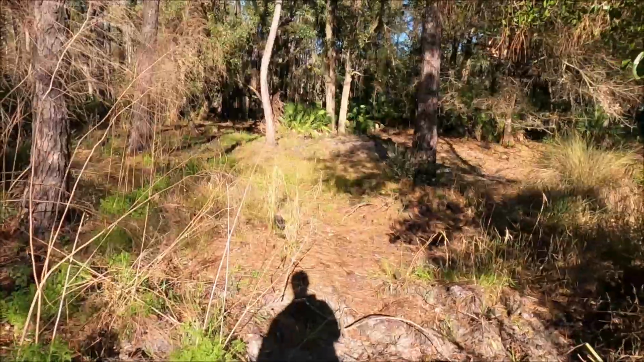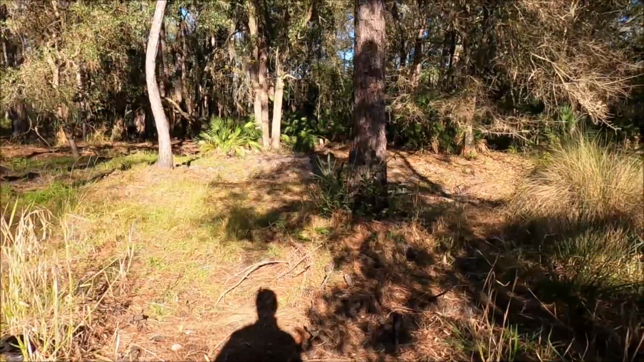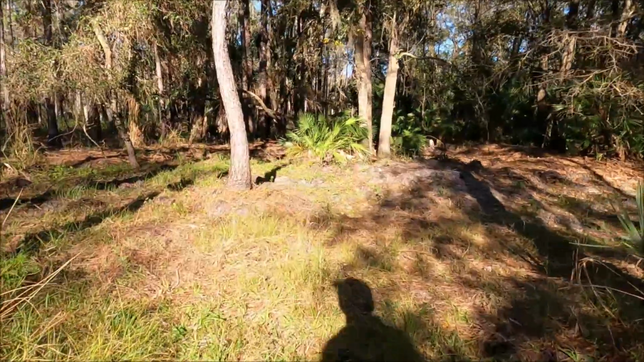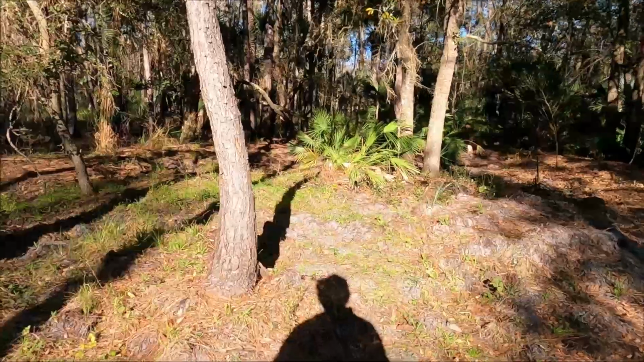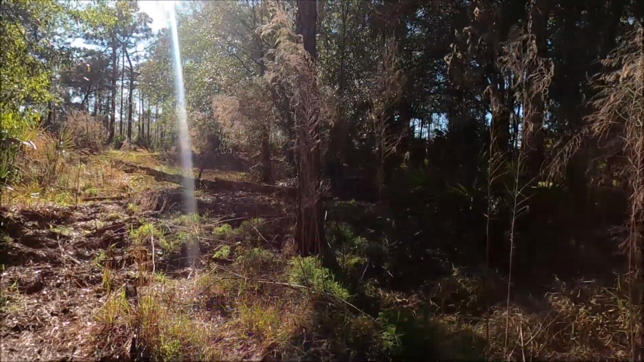So I have been facing my cameras more to the north. I'm getting a lot of animals crossing here, so I wanted to try to face my camera a different way. Problem is, if I try to face it this way, we're going to be dealing with that.